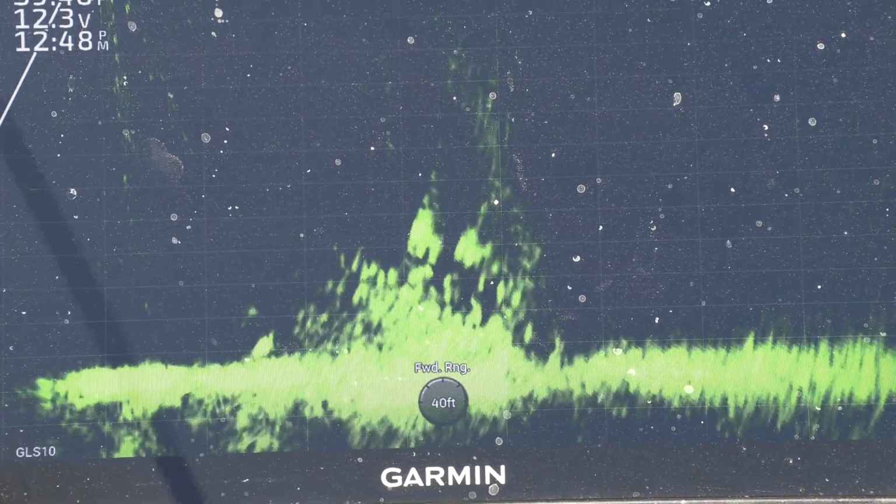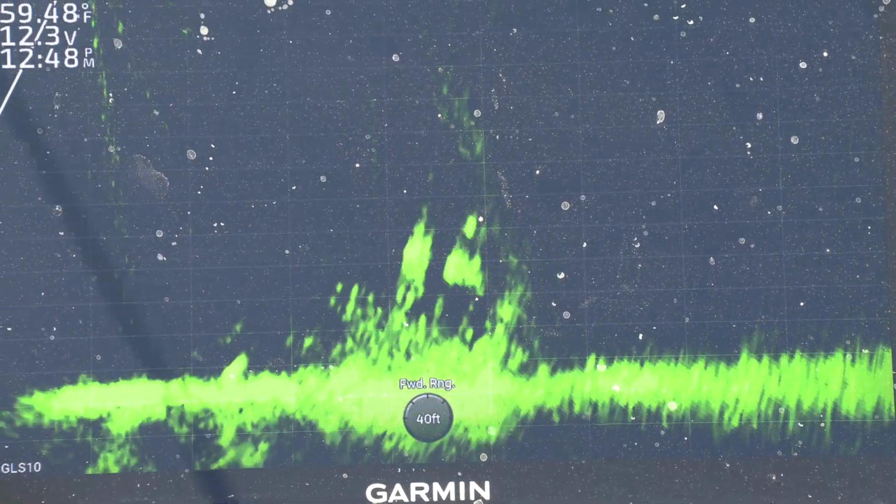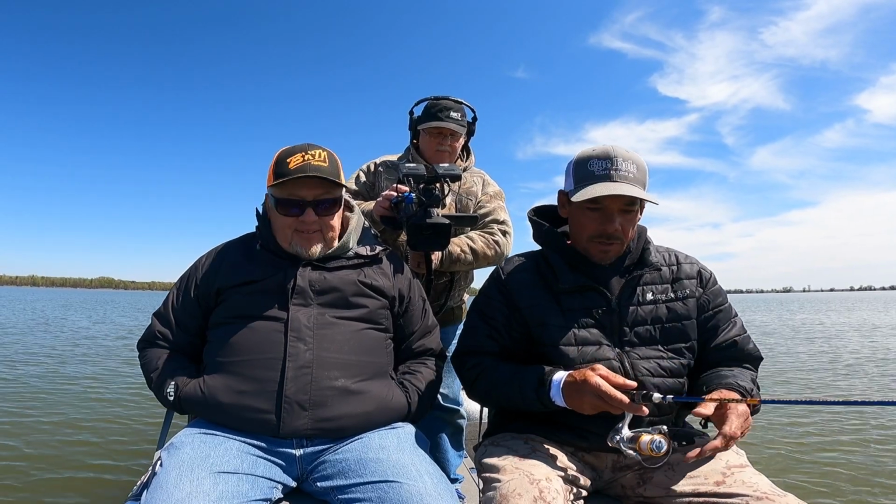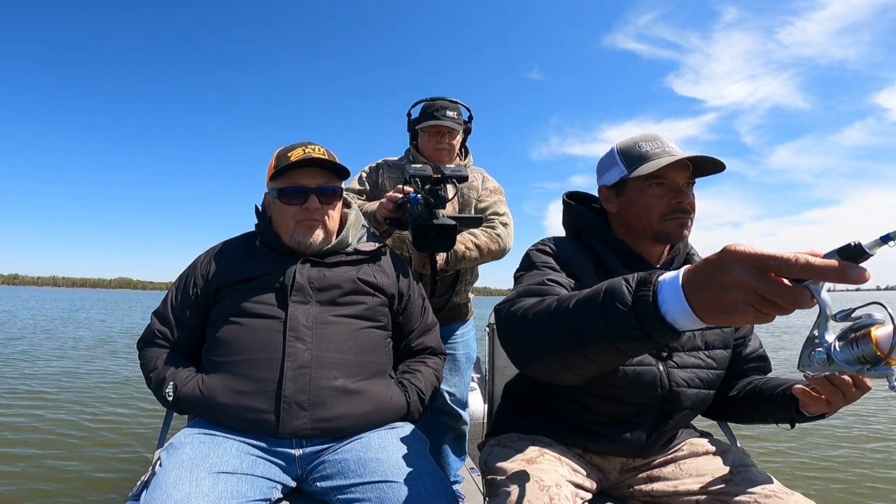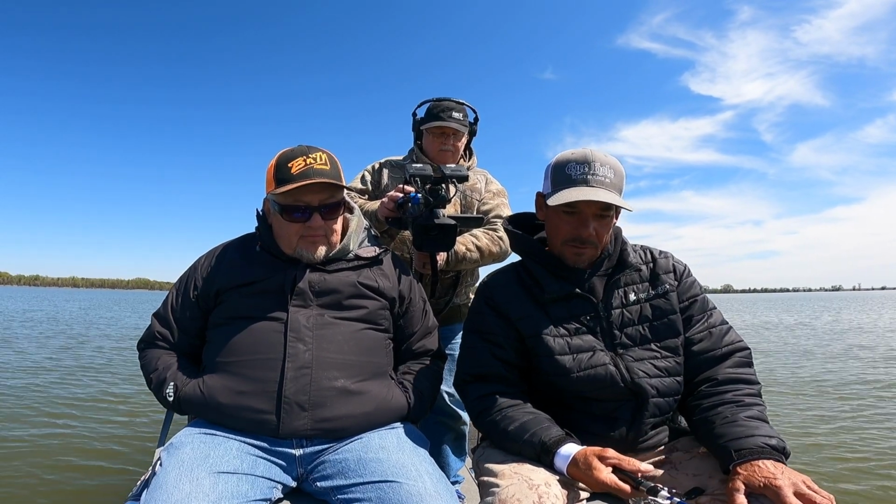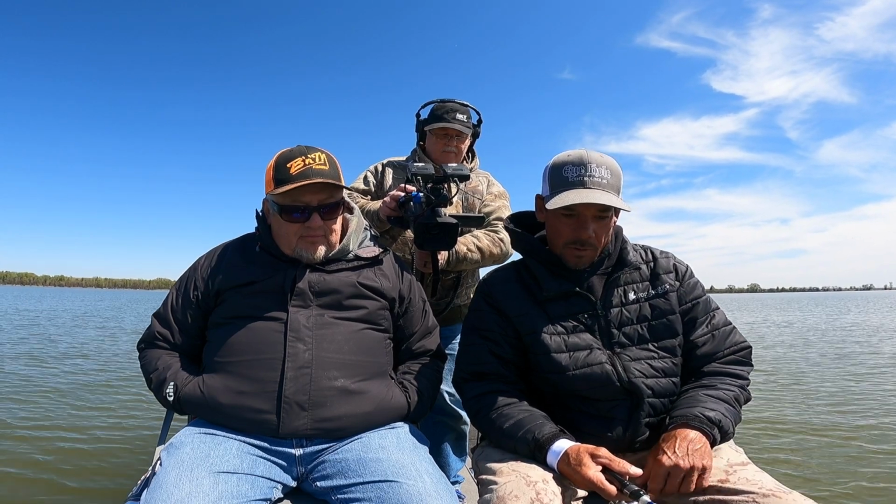Used to, when we'd spider rig or long line or whatever, every fish you caught went in the box. Yeah. Because you just felt fortunate to catch a fish. Well, now with this technology, I feel like I can go catch some fish, but I don't have to keep every fish that I catch. So it's really probably helping more than it's hurting.